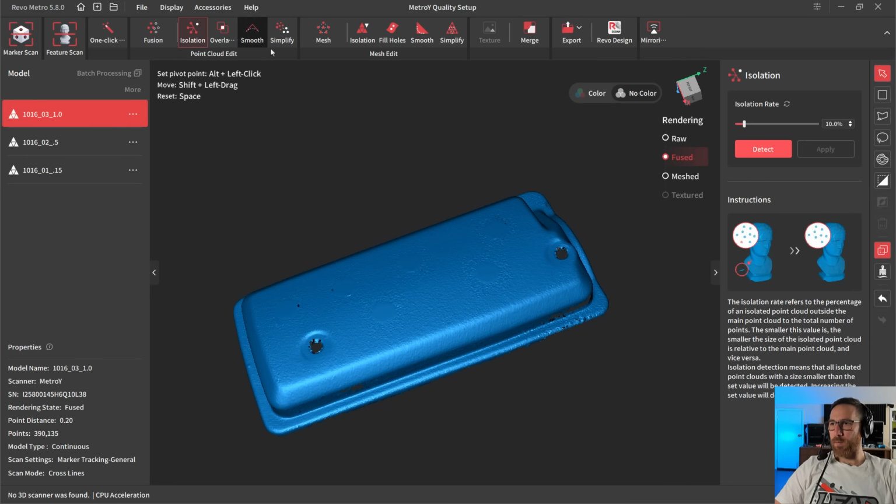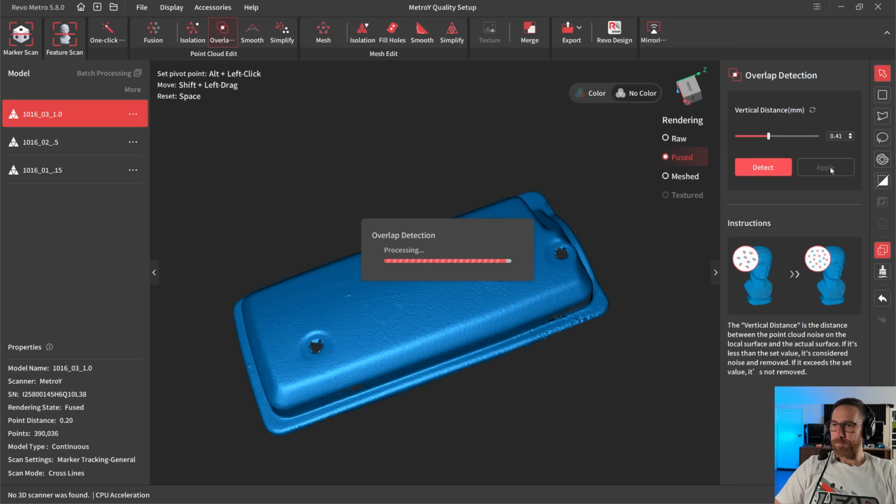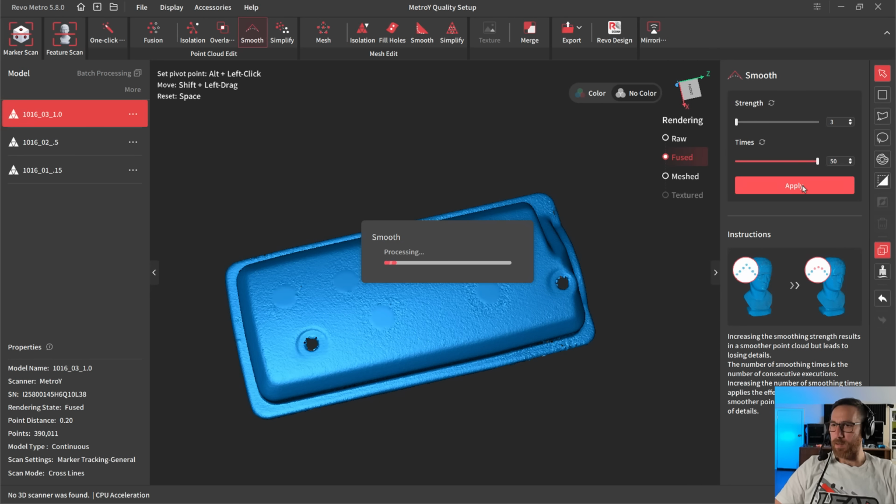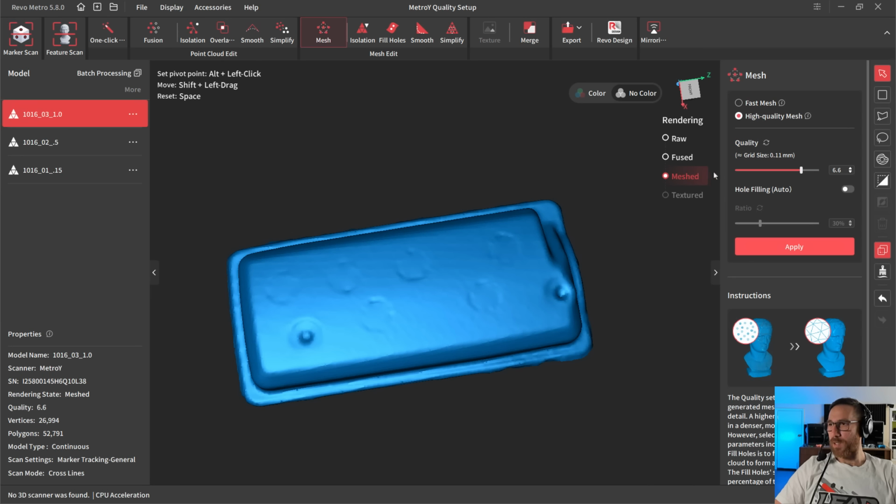And then we'll go through, again, isolation detection. I'll put it back to the default at 15. Overlap detection. In this case, I'll run smoothing, again, because we did it on everything else. Again, strength is relatively low. I don't want to be too aggressive. Pay close attention to the sharper corners. Make sure that we aren't essentially melting them. And then we can move on to the meshing stage.